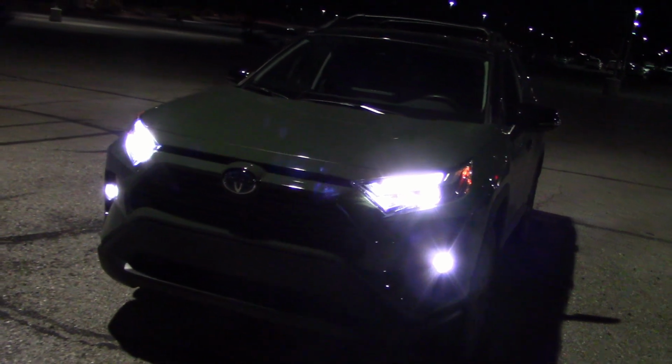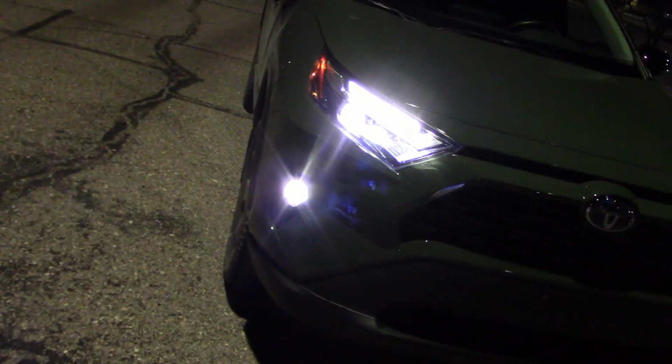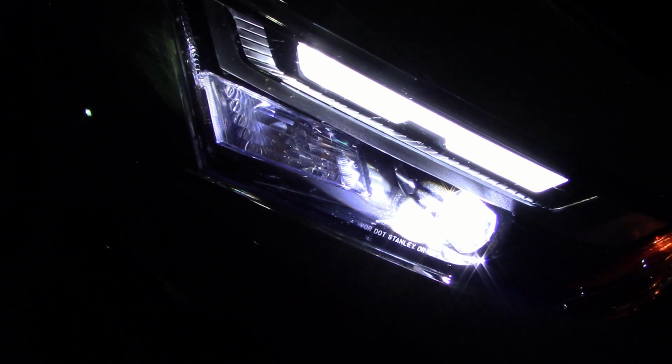It's dark enough, let's check out these lights. And what's that? We have a little fog light down there. Probably a little bit too blurry to see. I see one bulb in there on low beam, and one bulb on high beam, just a lot brighter.